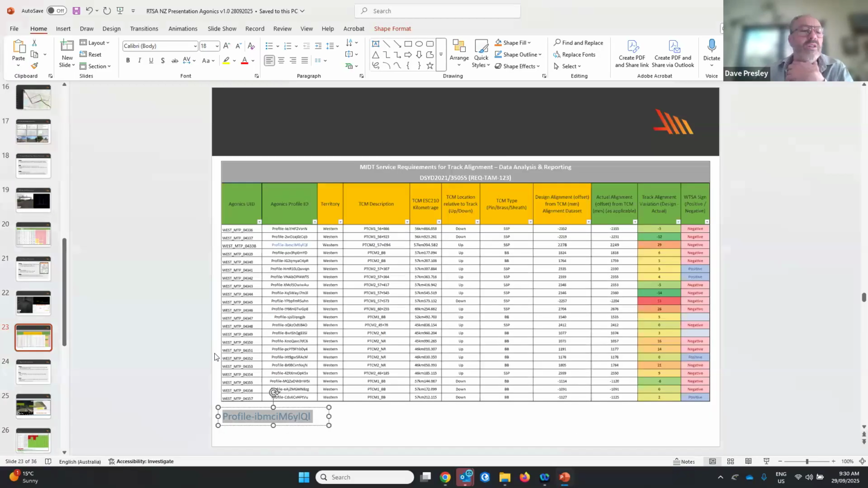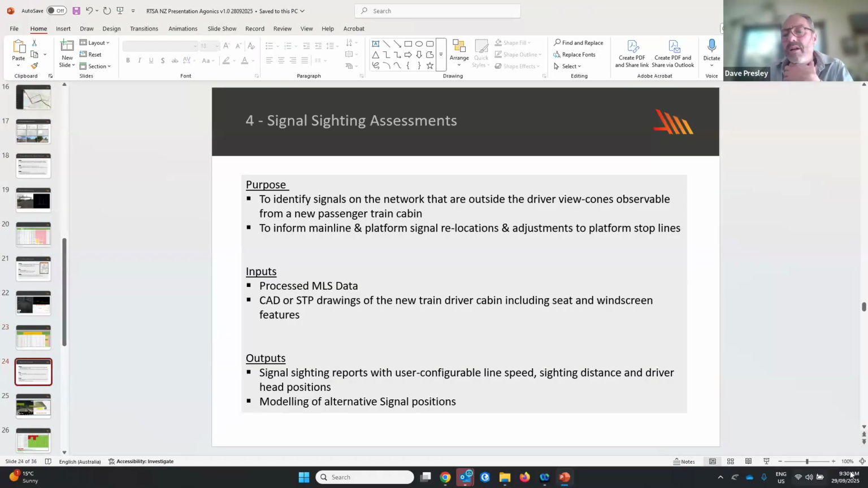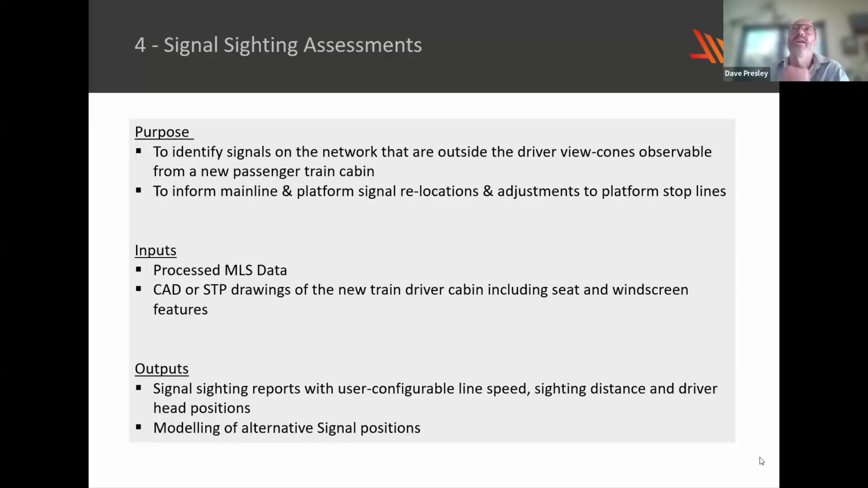Go back to my slide. So that's three quick applications of MLS data. Another one that's come through that I know railways are using point clouds to answer is signal sighting.